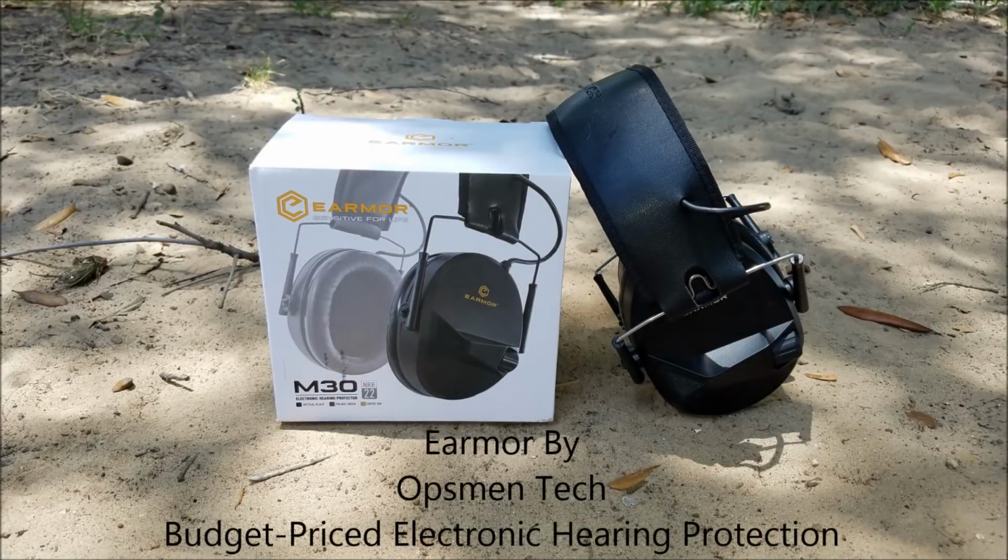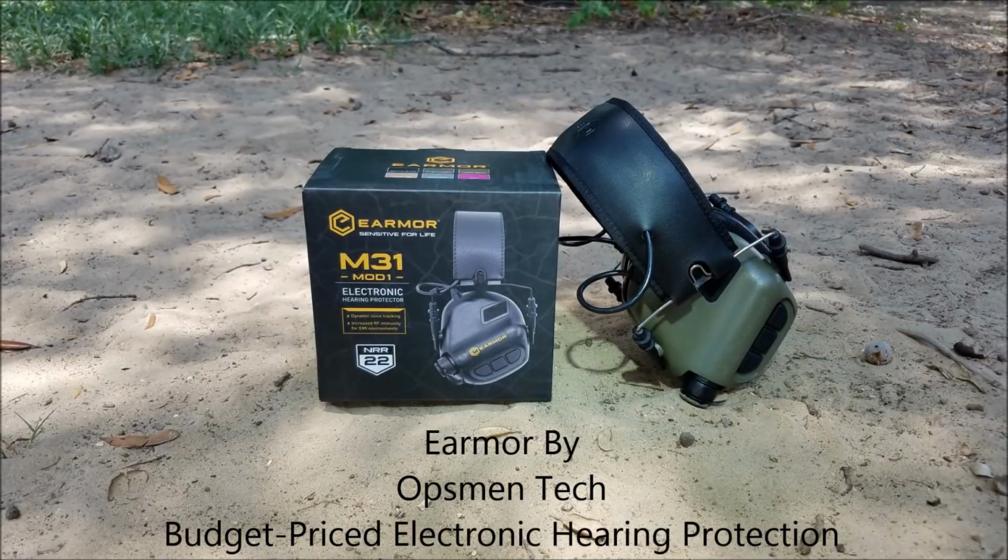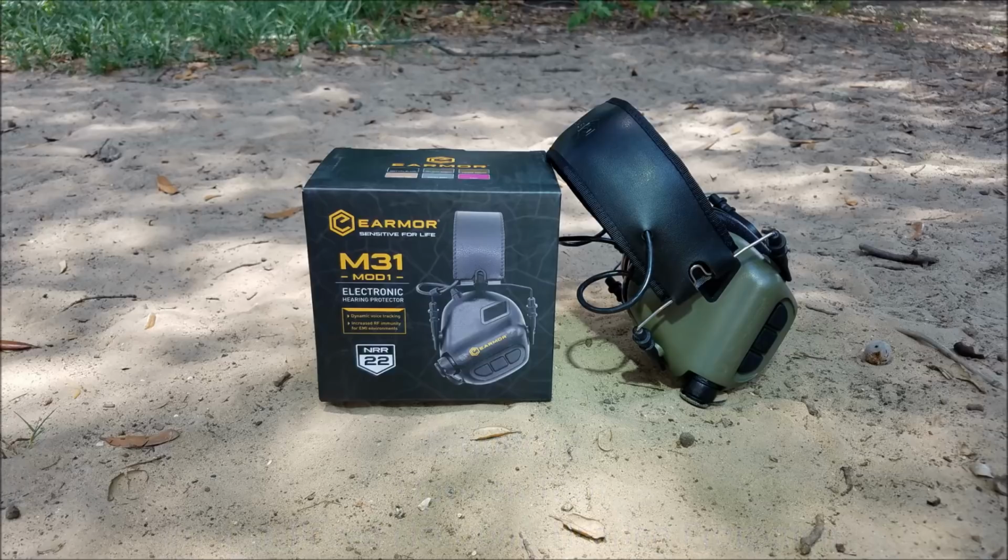Ben and I started out our hunt with some new hearing protection from Earmor by Opsmen Tech. Ben was using the M30 model, and I was using the M31. More about these at the end of the hunt.